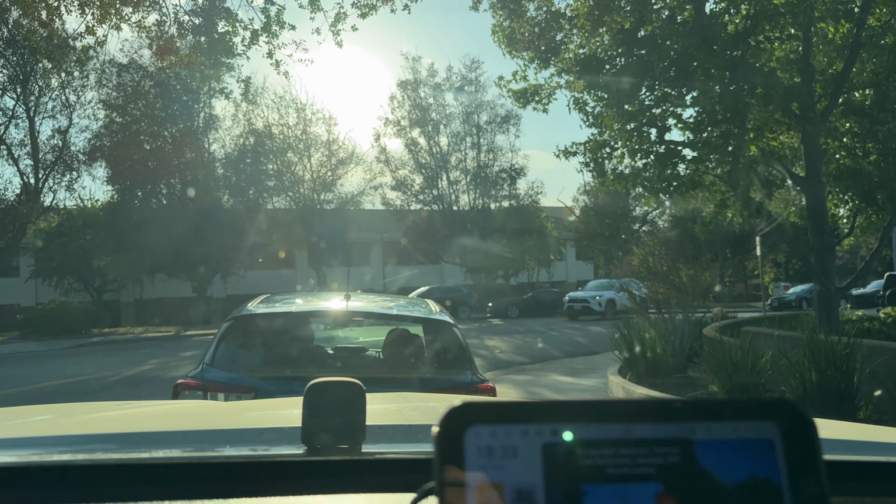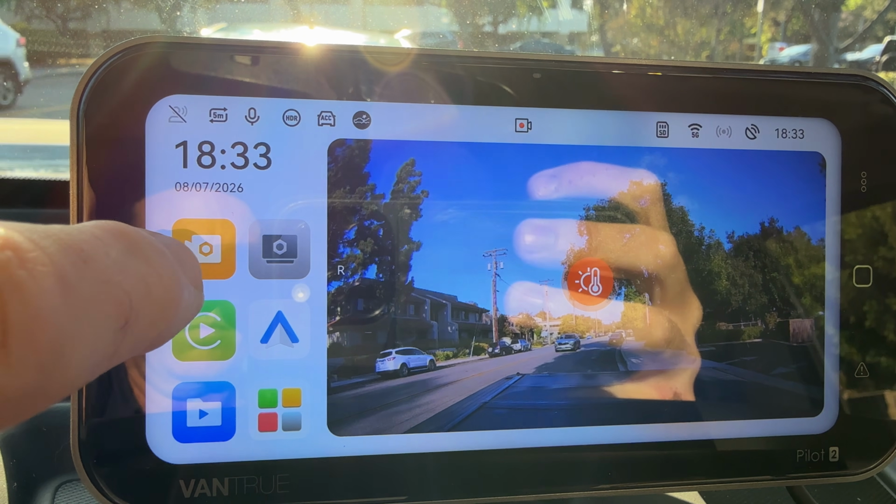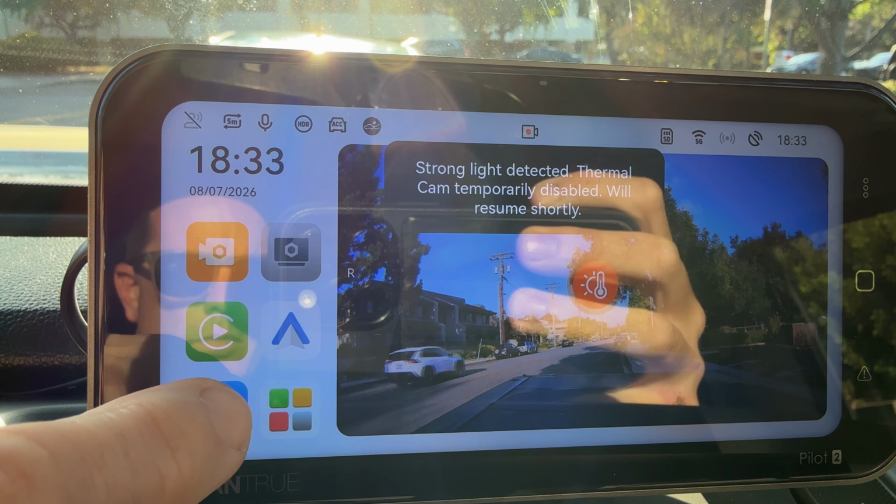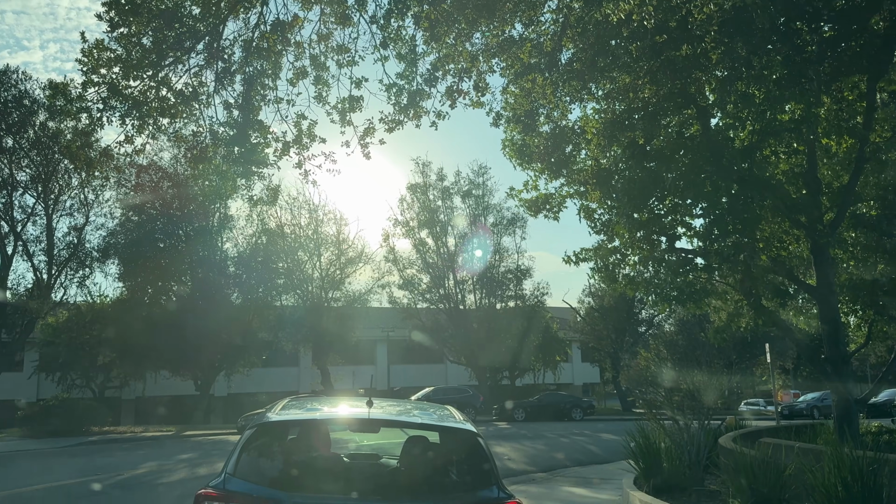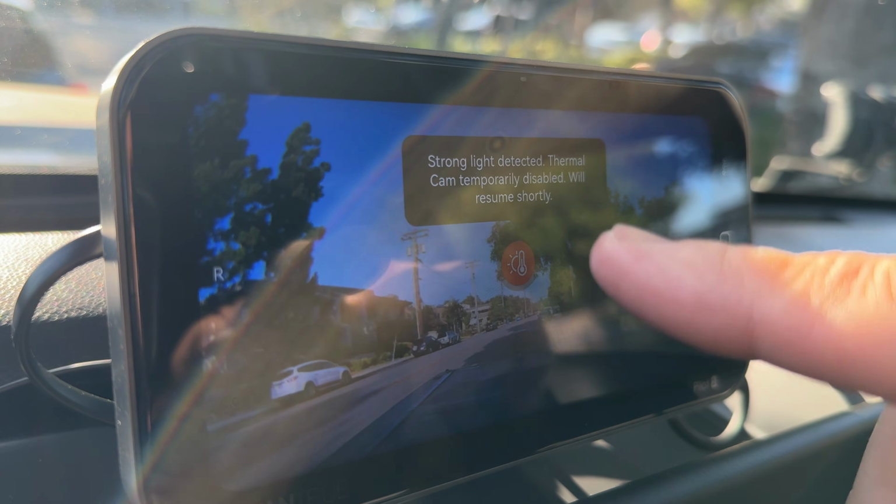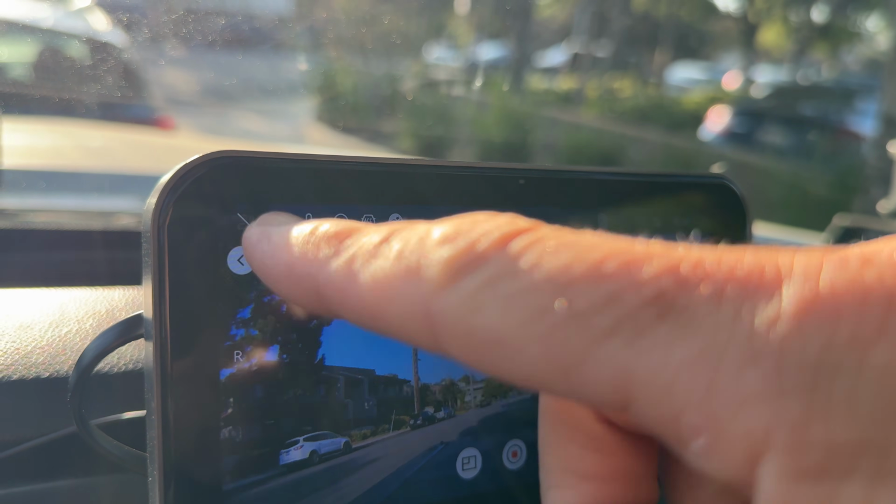One quirk that I did run into that I think you should know about is this one. I live in Southern California where it gets extremely sunny, and when the IR camera, and it's only the IR camera, is pointed directly into the setting sun, I get this message. It says strong light detected and the camera will be disabled until it gets less bright. Fine, that's understandable, but this also happens. When that error message is up, it basically locks up all of the menus. You can't go through menus, you can't pull footage, you can't do anything.